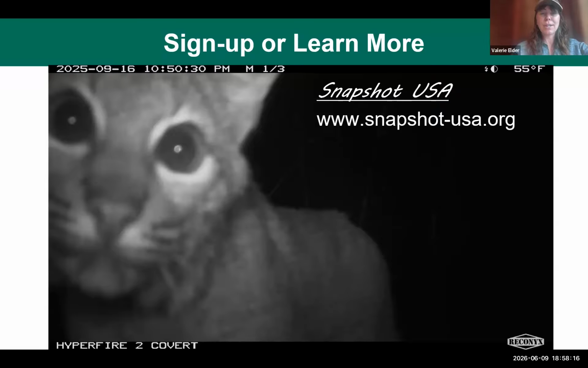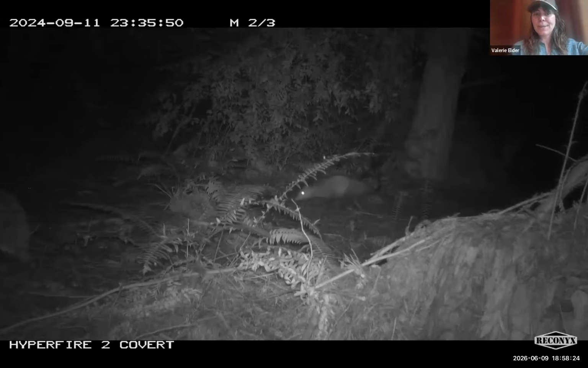And this was a student favorite photo. There's actually a whole series of this bobcat smelling the camera, which was kind of cute. And I'll just end on that possum. So I've got a couple of minutes for questions.